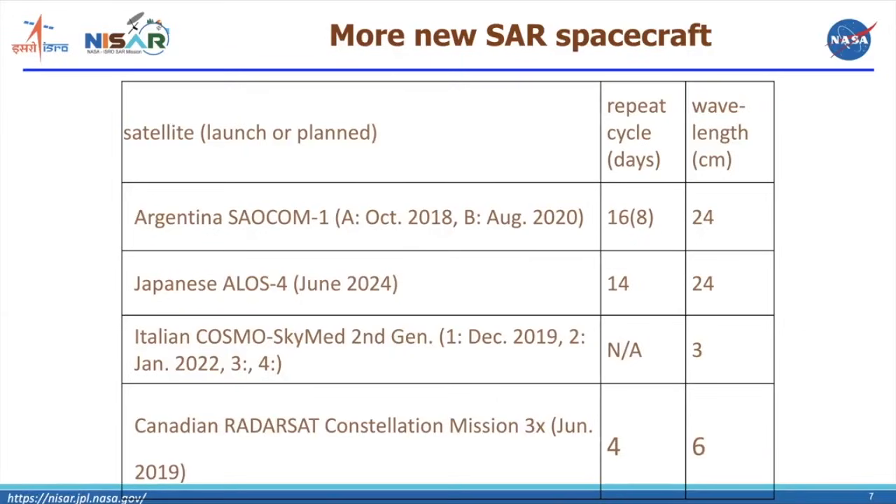The Canadian Space Agency launched another RadarSat constellation, of 3 satellites together, in June 2019. With those 3 satellites, they get a 4-day repeat. But again, they limit access to the data. I think they have been making some of the RadarSat Constellation Mission data available.